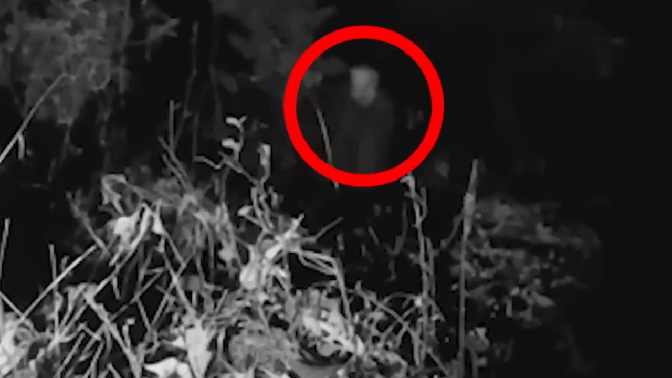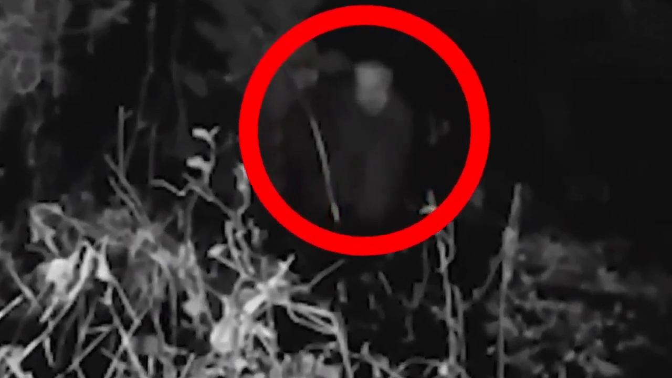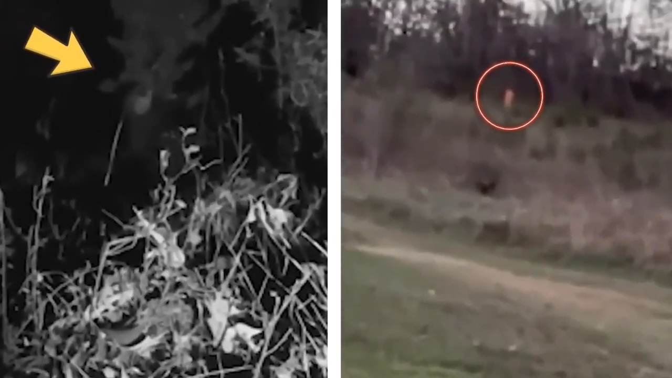He caught this bizarre creature in his backyard that looked like it was wearing some kind of freaky mask. And in the woods, he caught another creature that was glowing like crazy. It was totally nuts. But even after all that, nobody knows what the heck those things actually were.